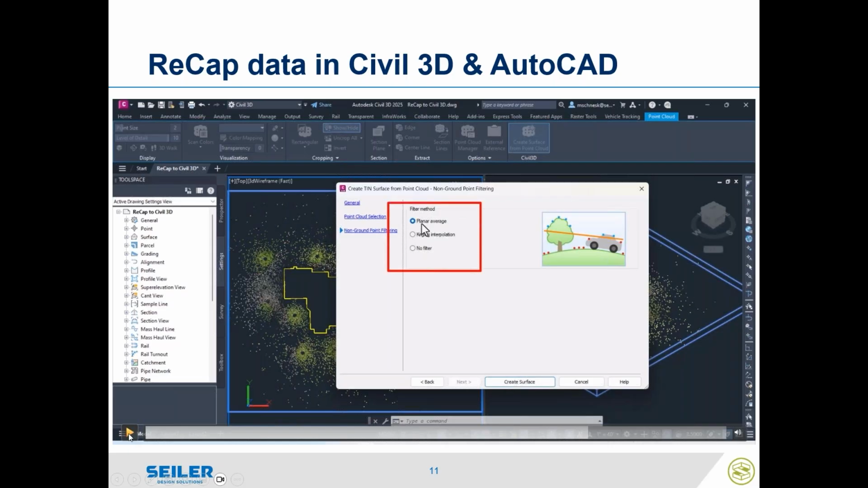If I did not do the ground classification in Autodesk ReCap or get a ground classified decimated point cloud from TBC, Civil 3D does have a filtering method built into it, similar to what you would get for the ground classification, where I can do a planar or curving interpolation.